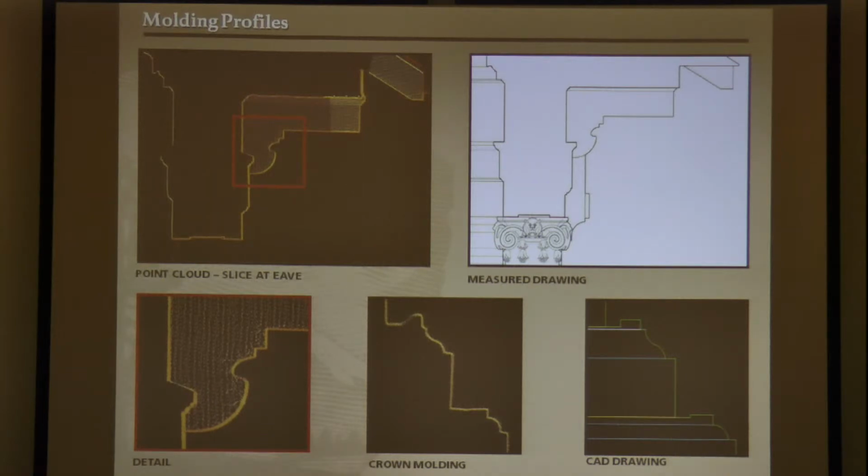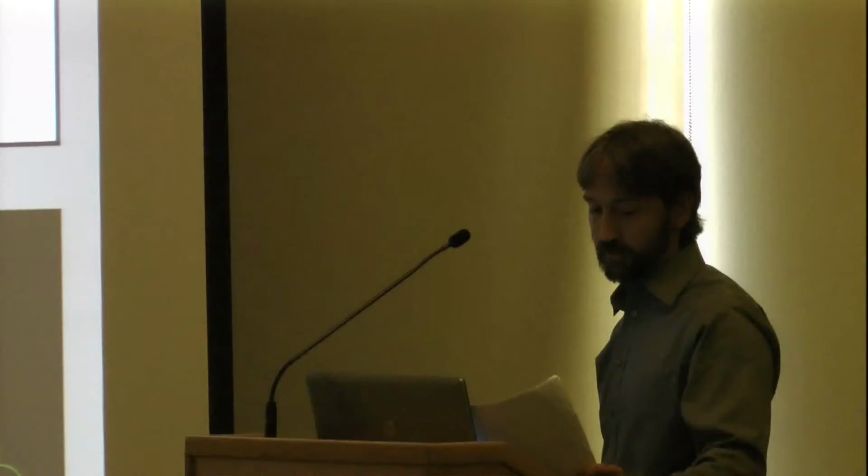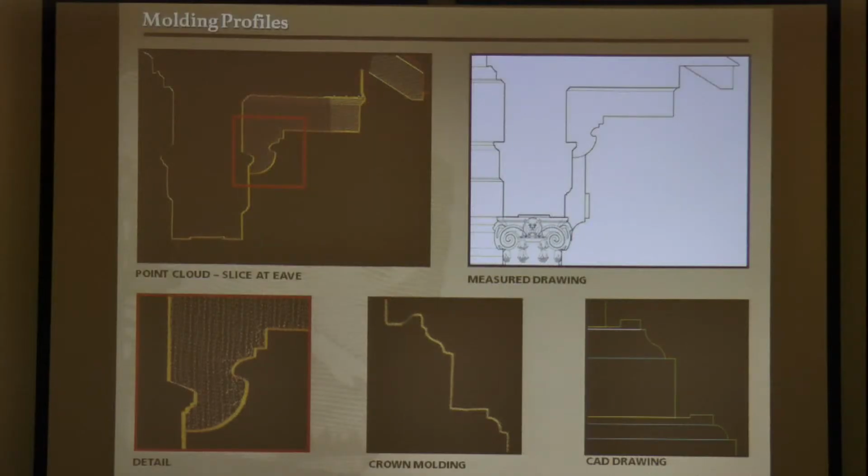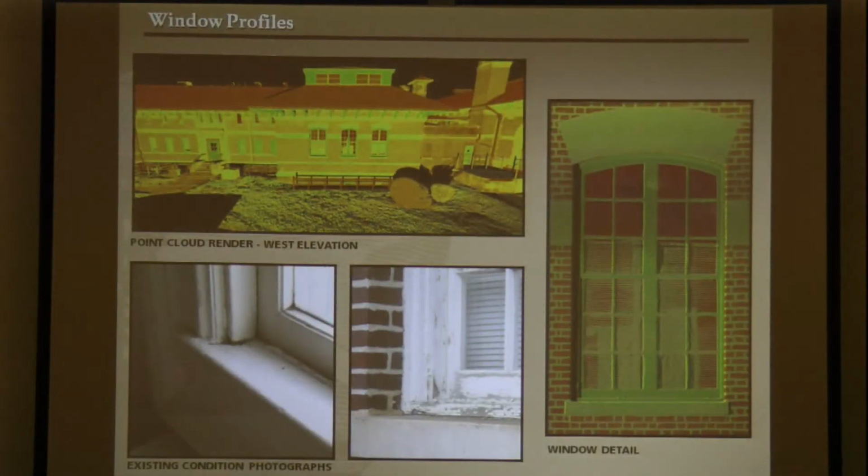Of course, it's true that simple large-scale profiles with exceptional scan coverage can generate a usable profile, like this bracket under the eaves of the clock tower. But smaller scale geometry isn't as easily discernible, like this crown molding in the same tower. When it comes to window and door profiles, the results are even less readable.